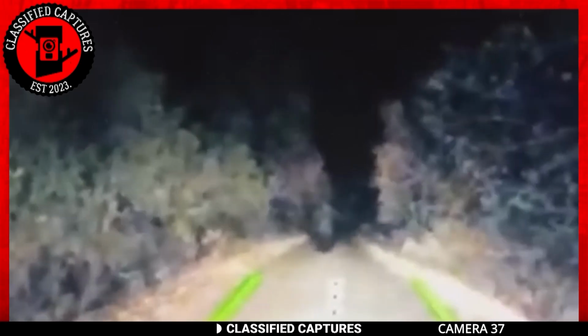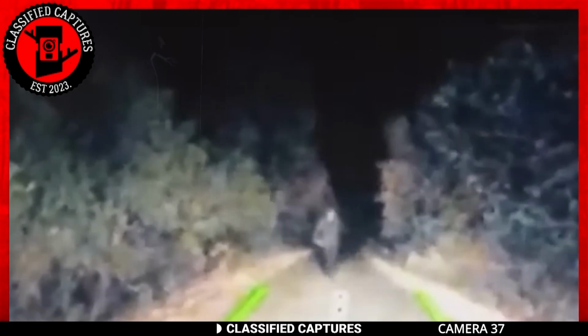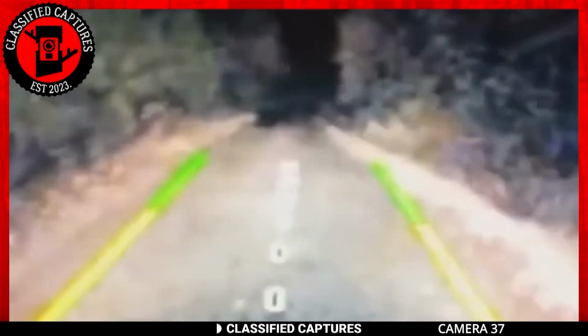As the thing got closer, it started to take form. It bore an uncanny resemblance to a cryptid. Two flailing arms came into view as the creature, now sprinting toward the car, became more discernible. This frightened the driver, who sped out of the place without turning to look back.